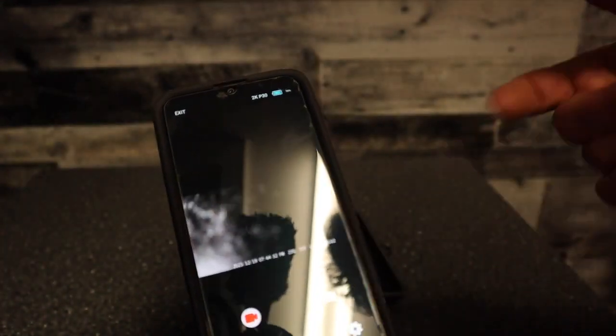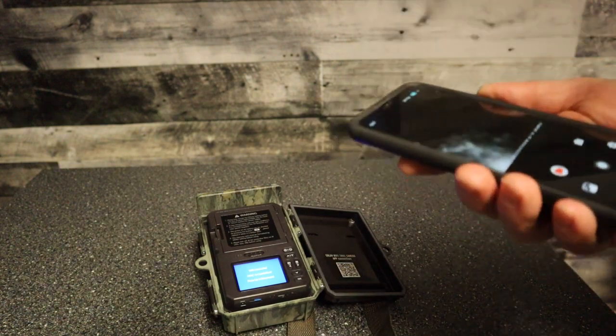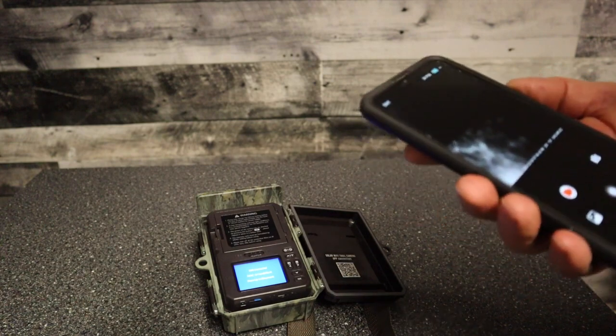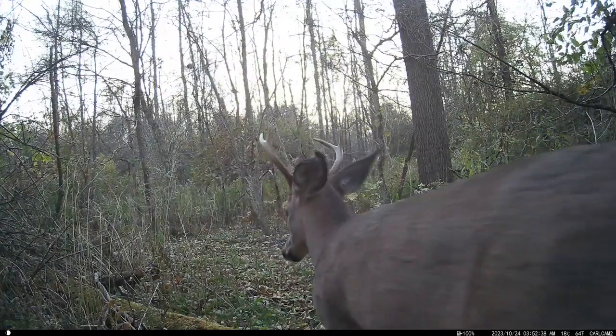I don't know that I would use it a lot. Once the camera's all set up, I don't think I would use this to change the settings all that much, but I would use it when I'm close to the camera, just to, without pulling the card, I can go through and see what's on the camera. So pretty nice feature to have, and you can download the film and videos to your phone as well with this app. Alright, well let's go through some of these clips here.